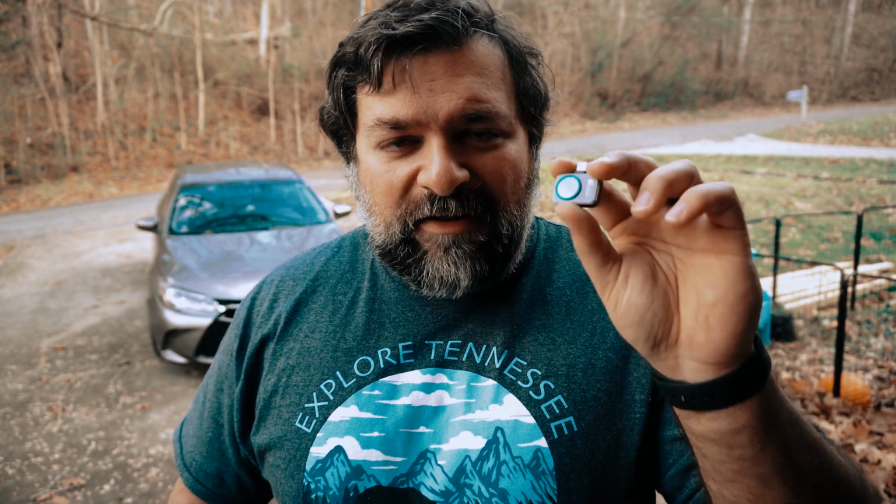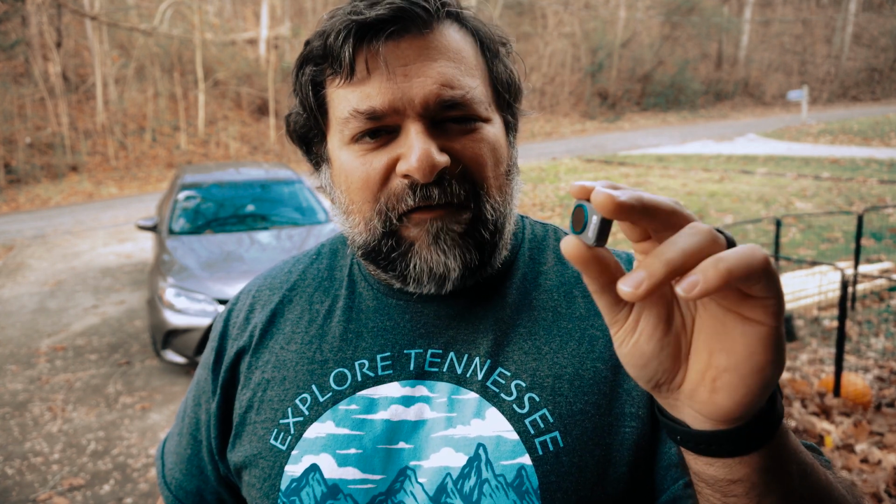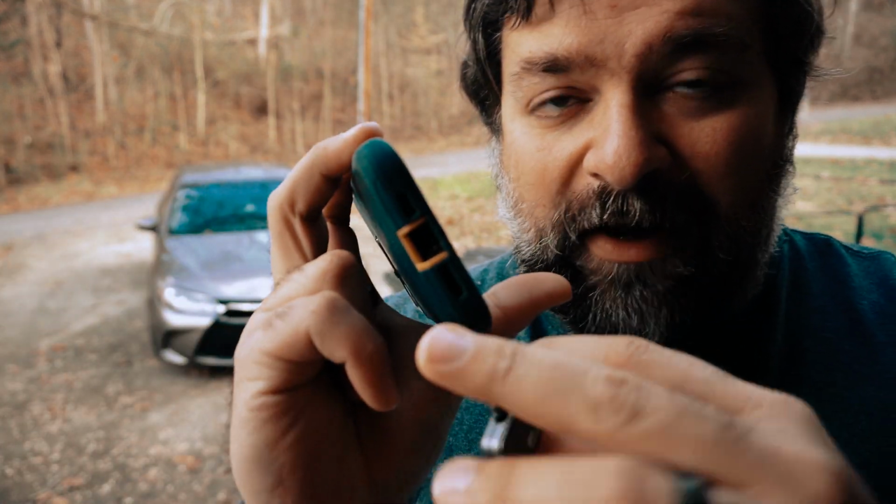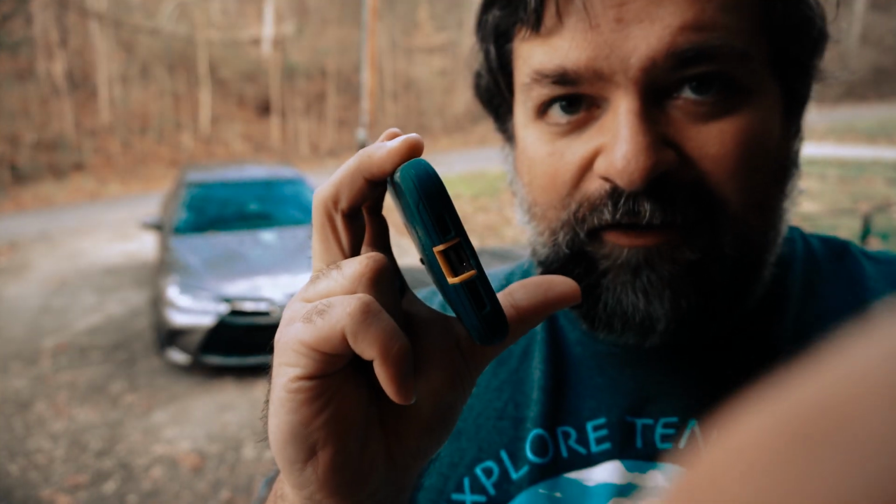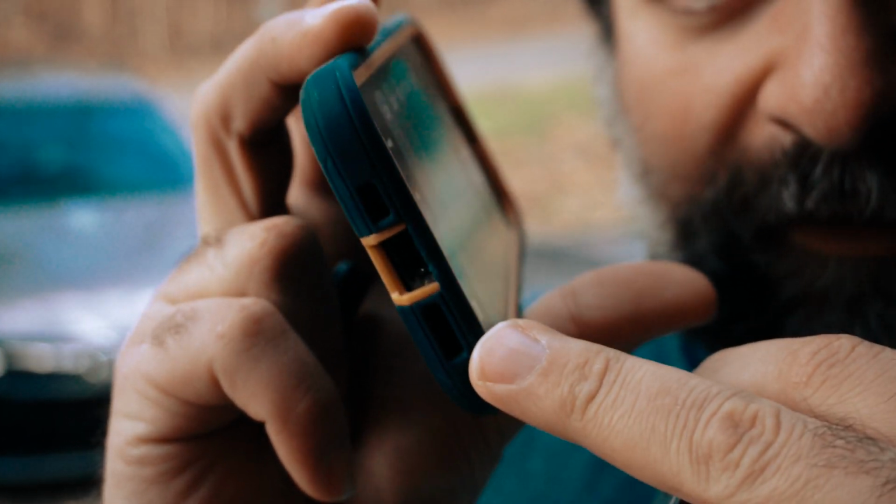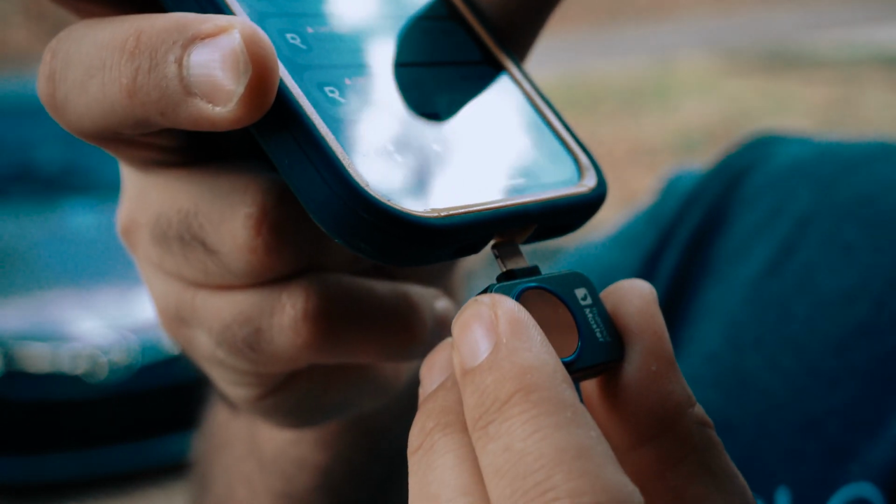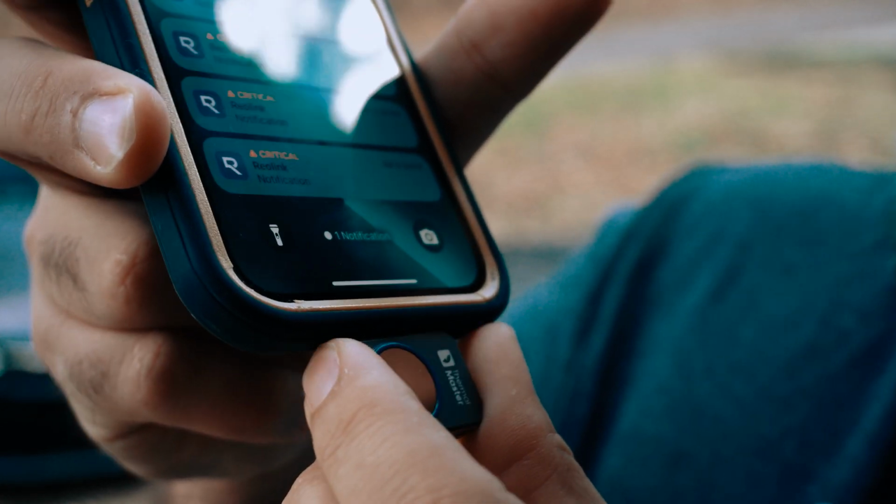And the cool thing is they do have an app with the iPhone, but you can use other third-party apps, and it does connect with those. One thing I found kind of finicky is trying to make it fit this little device here with my OtterBox case. I've got this huge, thick OtterBox case, and it gets in the way. If I just try to connect it here, it doesn't work. Like, it's not going in enough. See that? Yeah, there's too much gap.